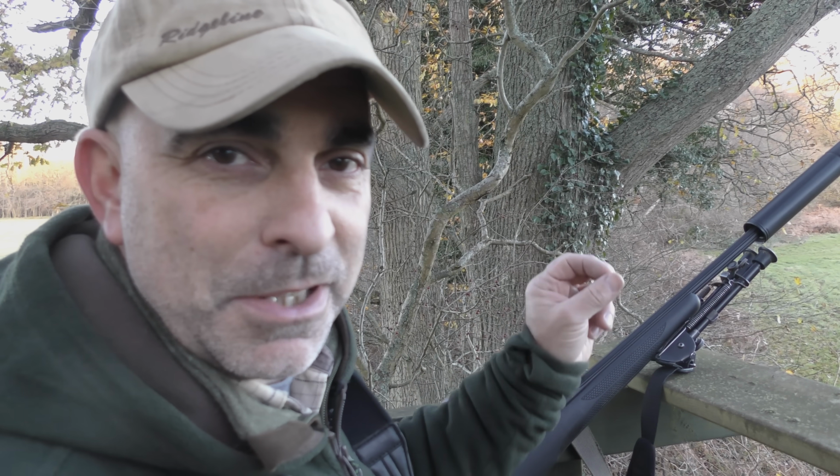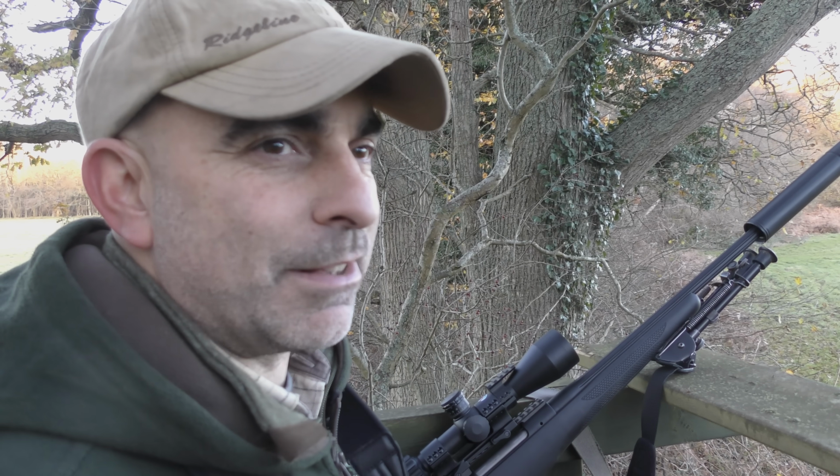Plenty of squirrels on the edge of this wood. Every now and again I keep seeing a little heat signature in amongst the trees, and it keeps catching my eye. It's just another squirrel.